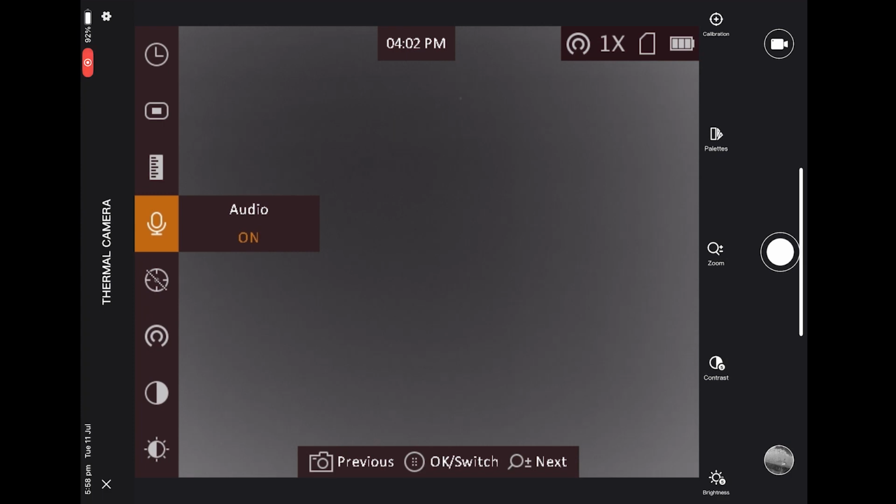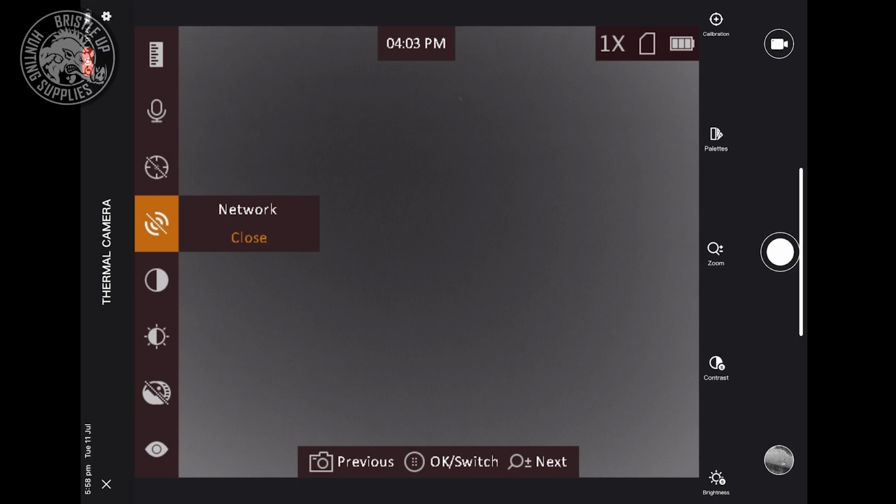Alright, so audio, if the thermal has an internal microphone, this will allow you to turn it on. Now if you want to activate any of these, you just press the middle button to turn it on and off like that. Hot tracking will just show a crosshair on the hottest part of what you're looking at. I don't find it very useful, it annoys me. Now we have our Wi-Fi settings here. Obviously hotspot is turned on, close is turned off.